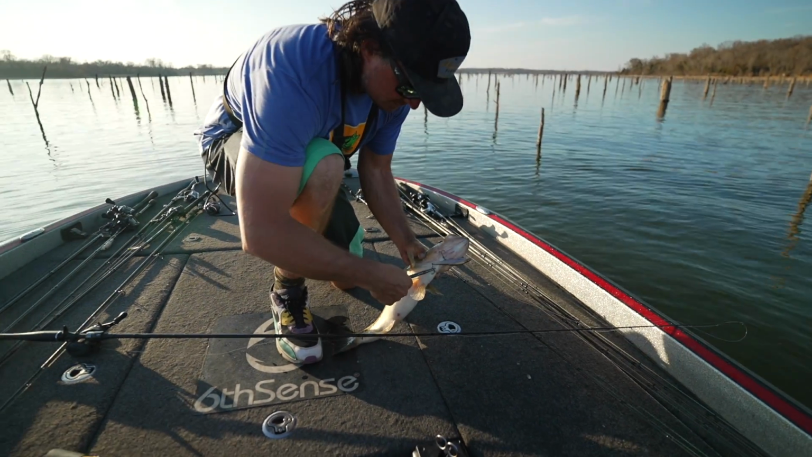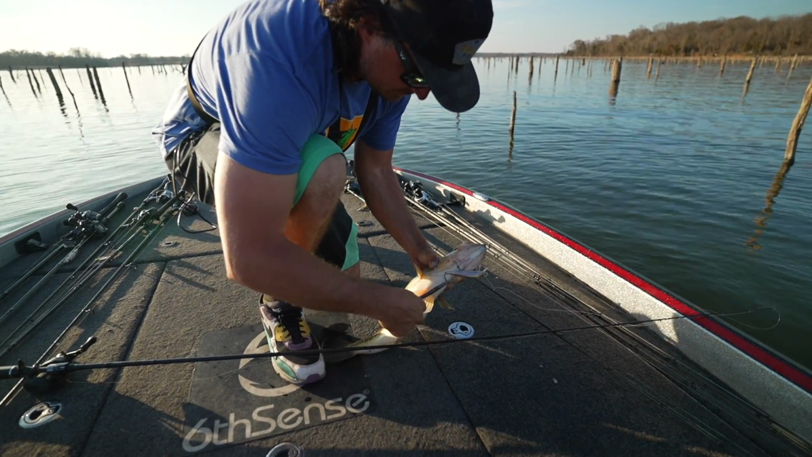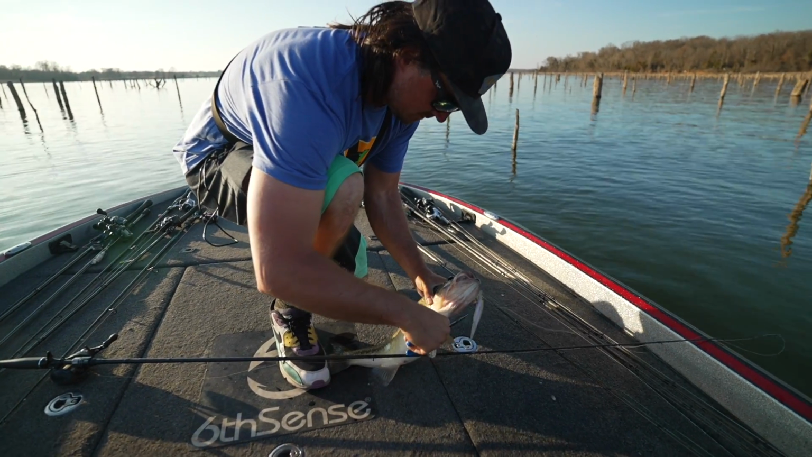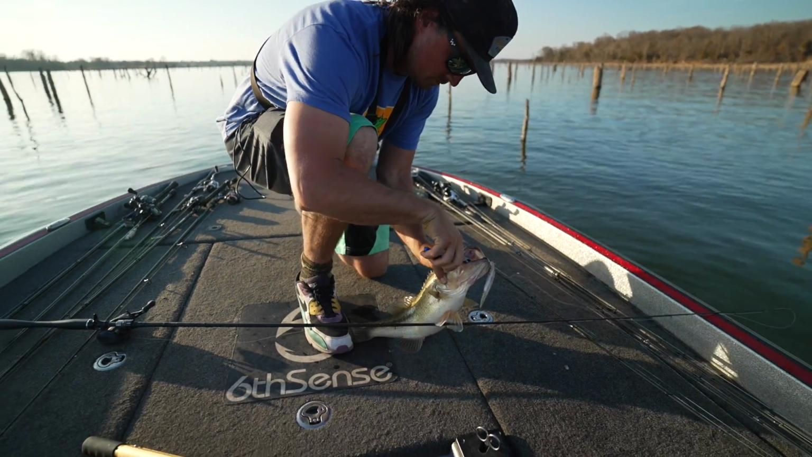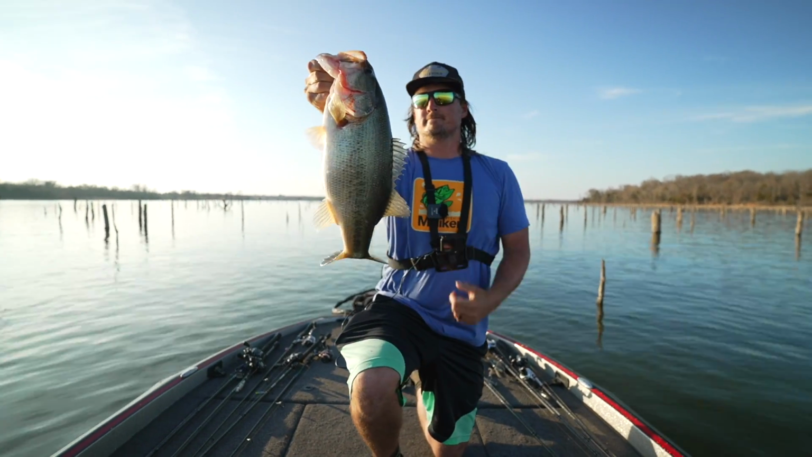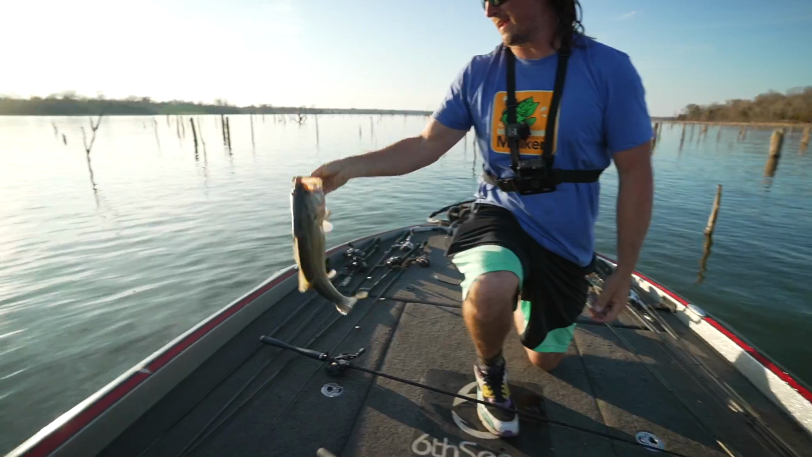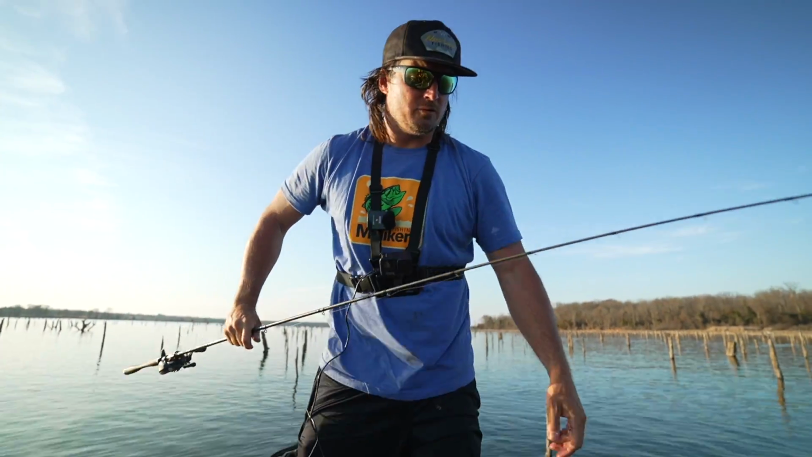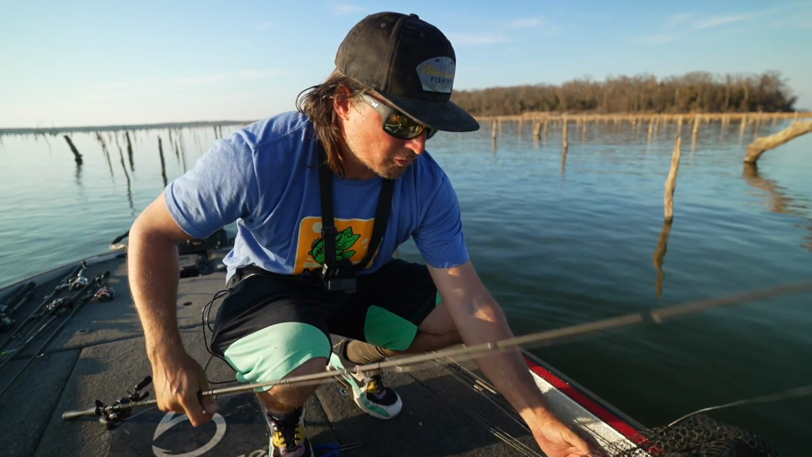Yes. Hell yes, Cole. Not a 5 pounder, about a 4 pounder, but badass. Deal. Sun's going down. We still got time. We still got time, and then we got a really short 4-hour ride home is all.